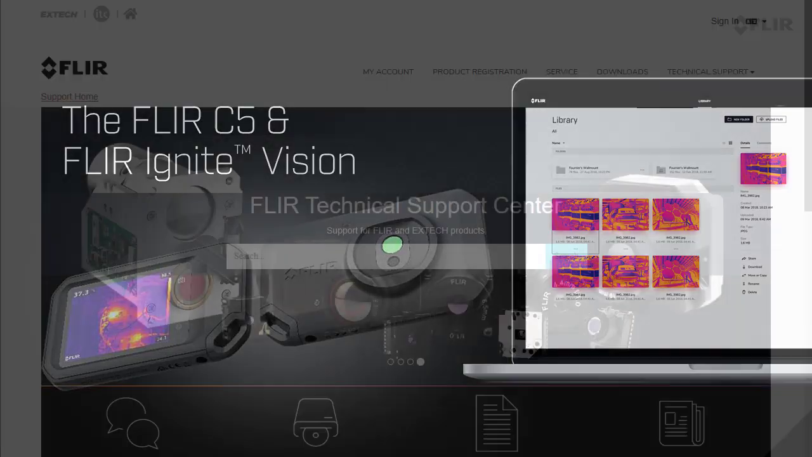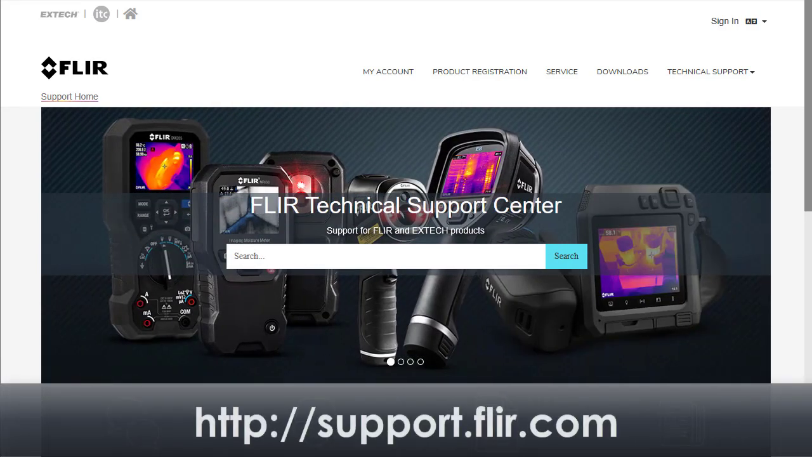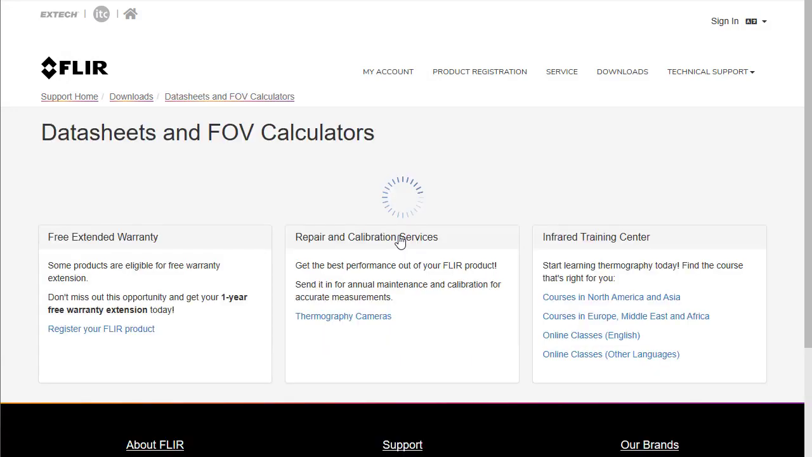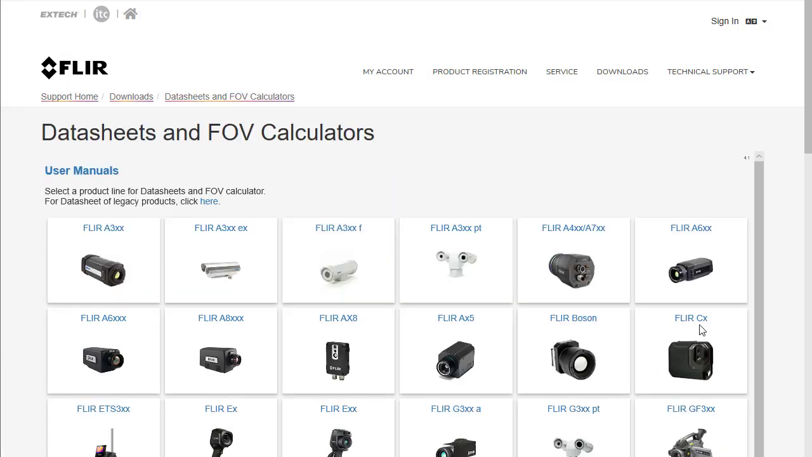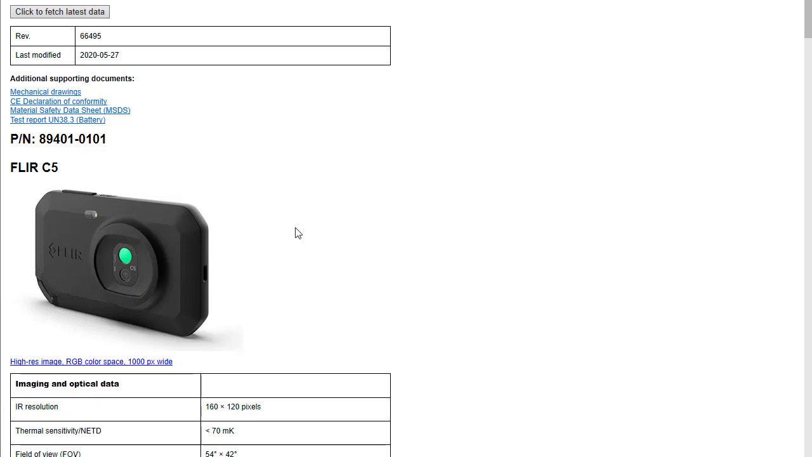If you're looking for the complete list of specifications, check out the FLIR support website at support.flir.com. Once there, go to Downloads and click on Datasheets and FOV Calculators. Look for the C-Series camera icon. Selecting the link for the C5 will open the corresponding datasheet for the thermal imager. Simply scroll through the document to view the camera specs.